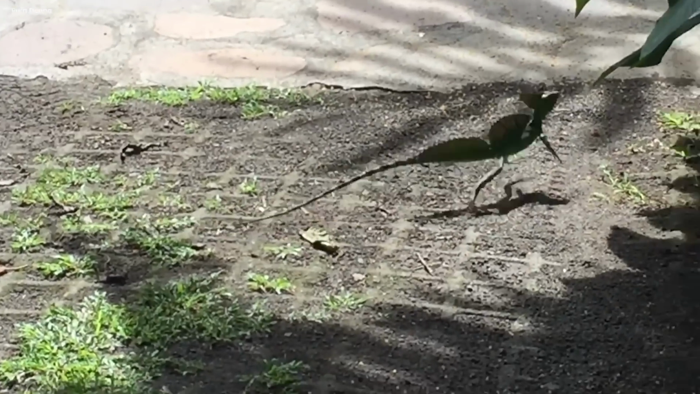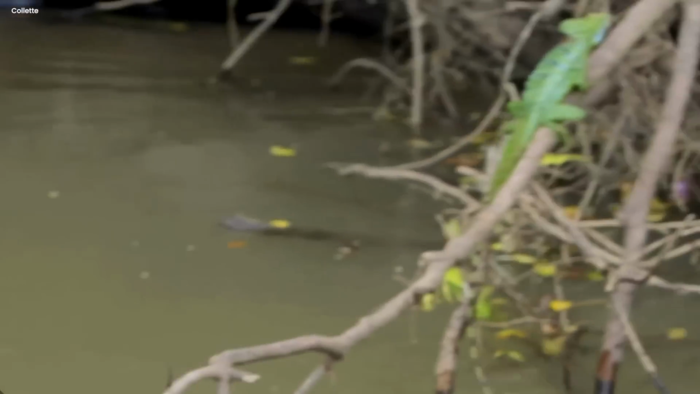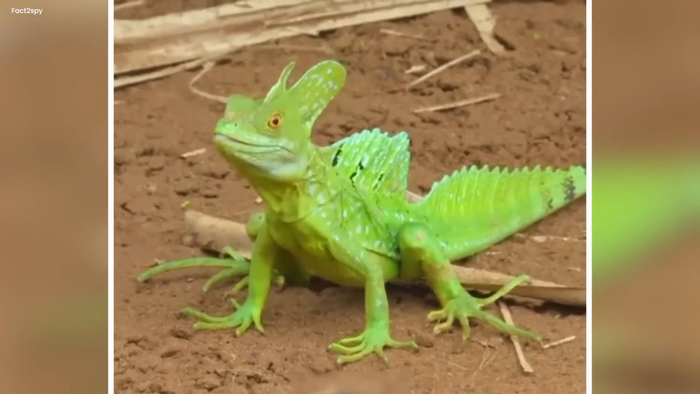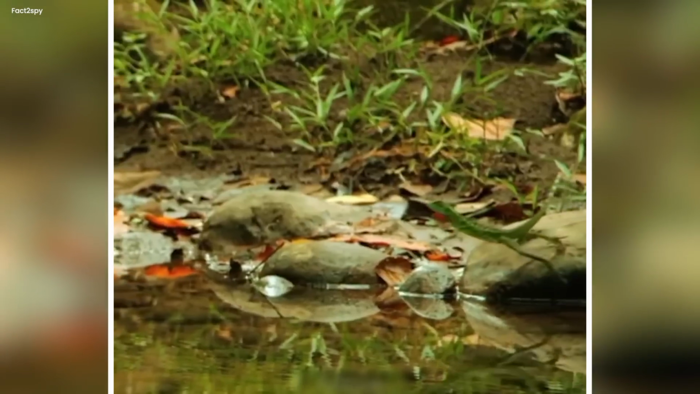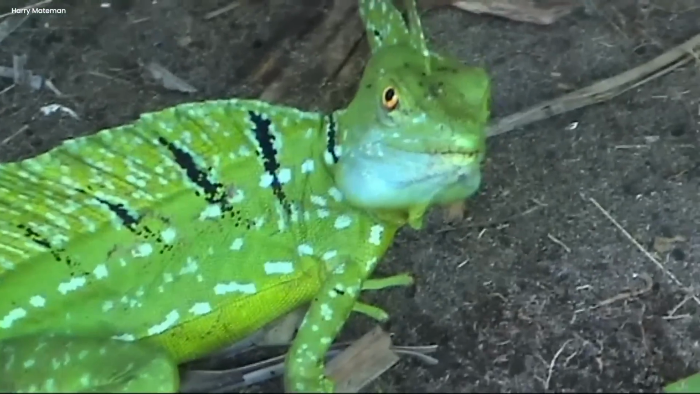But what really puzzled everyone was how it moved. Whoa. It was super fast, way faster than any animal should be. It moved in a way that didn't make sense, like it was defying the rules of how things should move. Watching it left people feeling amazed and confused.